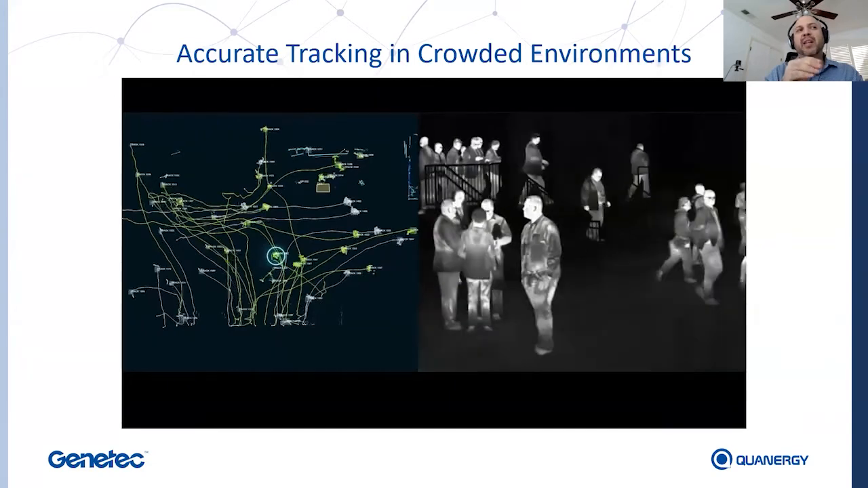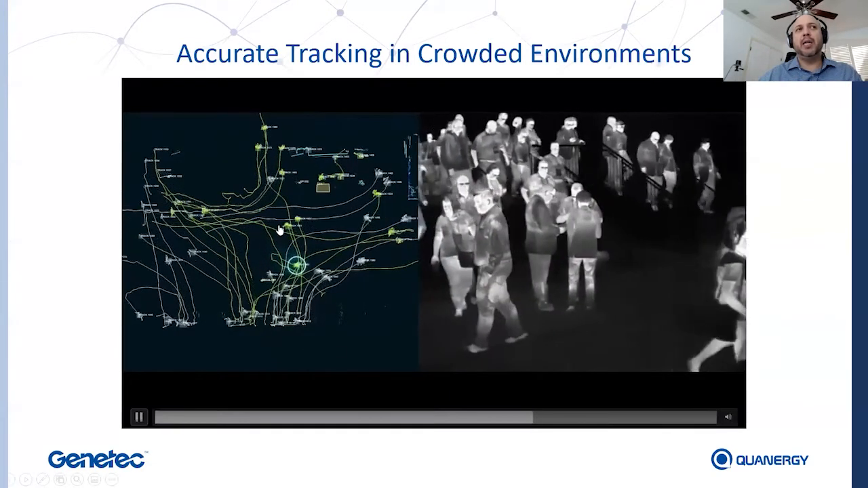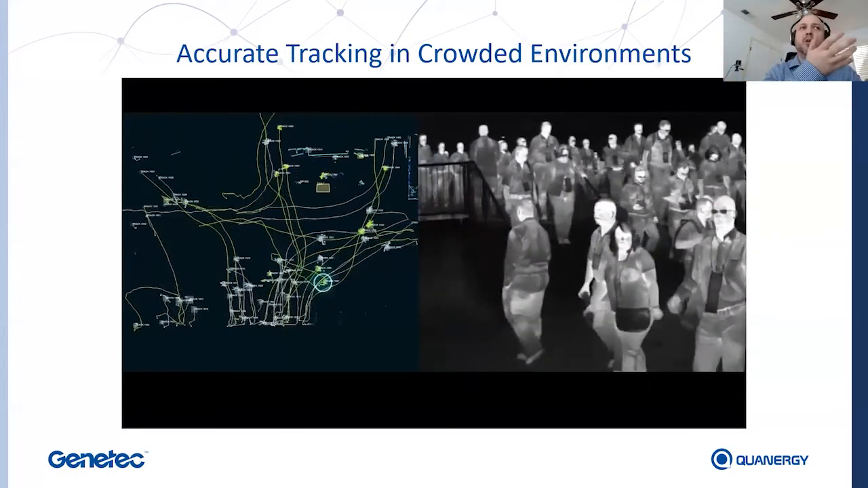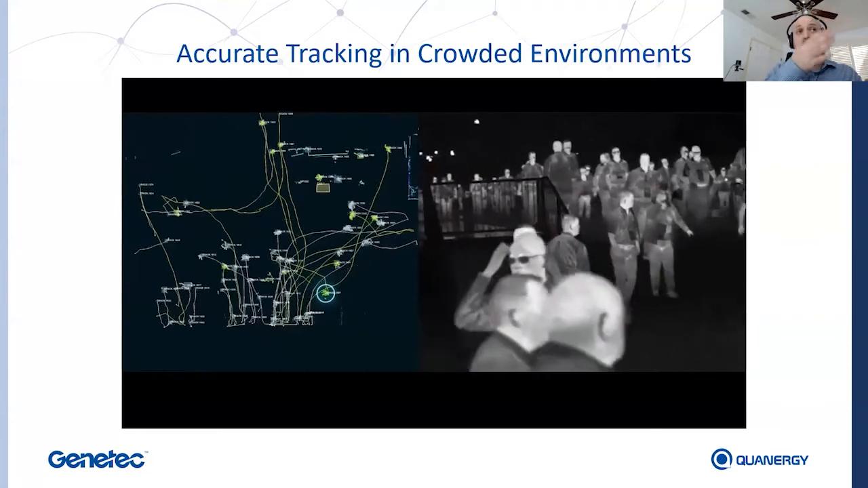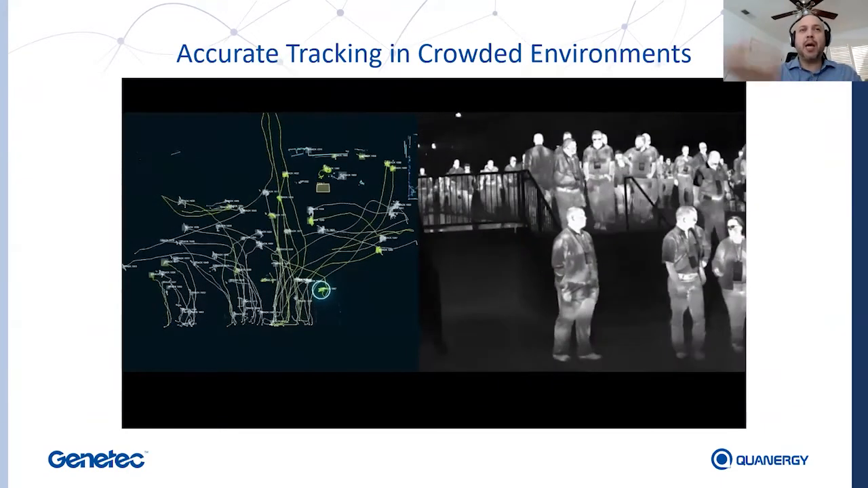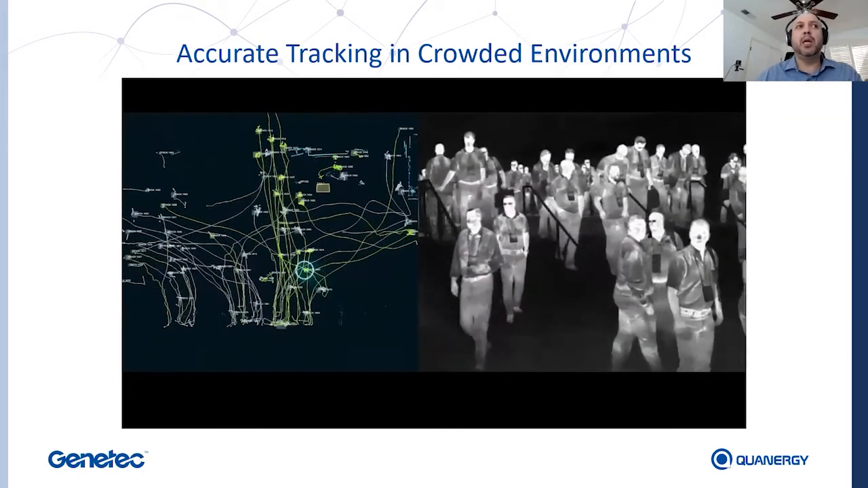But if you want to identify another person of interest, it's just a matter of clicking on another object ID, or within Genetec Security Center, automating the PTZ to track that additional object, person of interest in the field of view to continuously track it. This shows you the automated PTZ tracking, but also how fluid and only tracking him uniquely in the field of view.